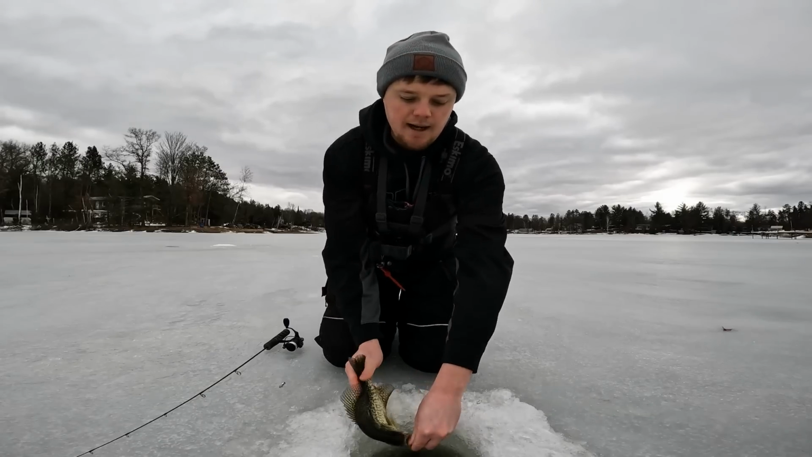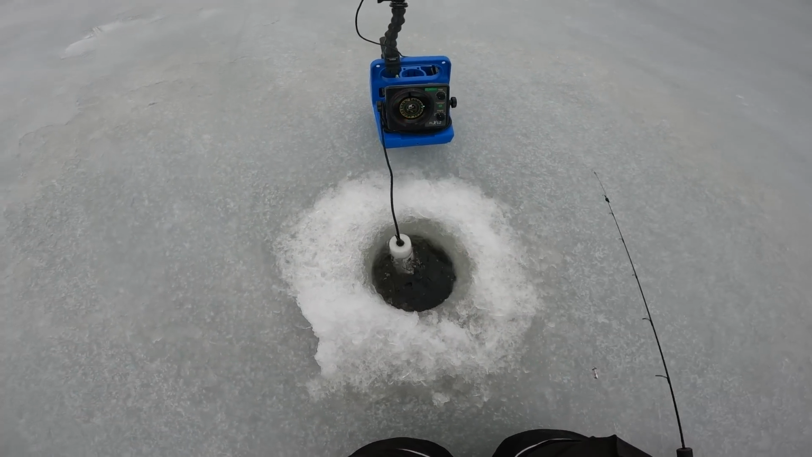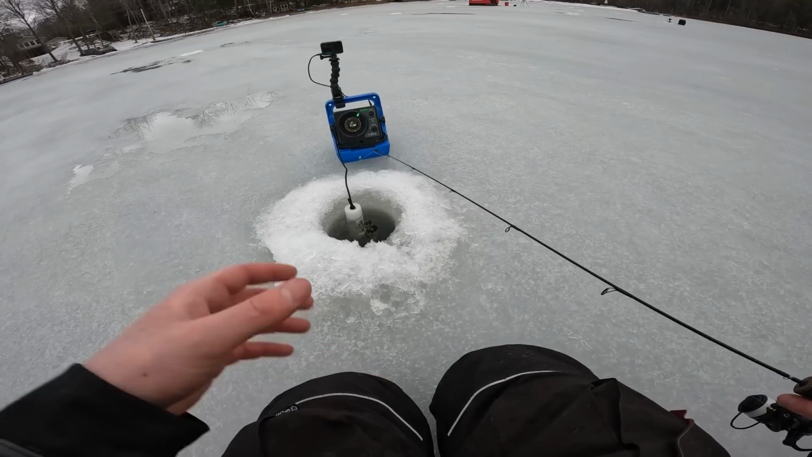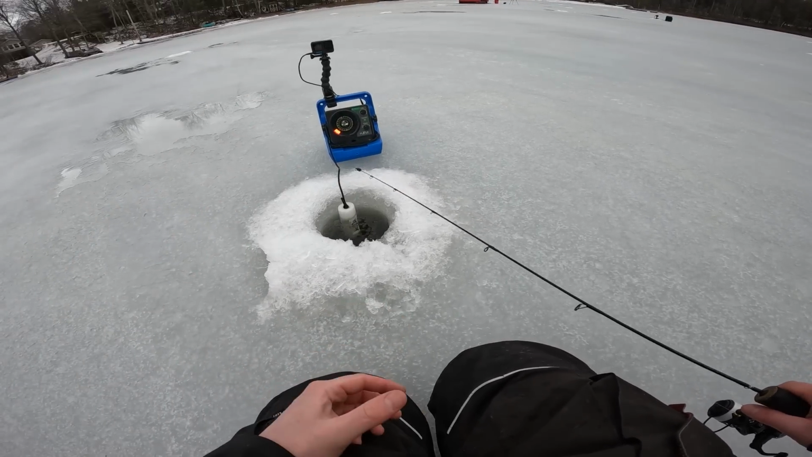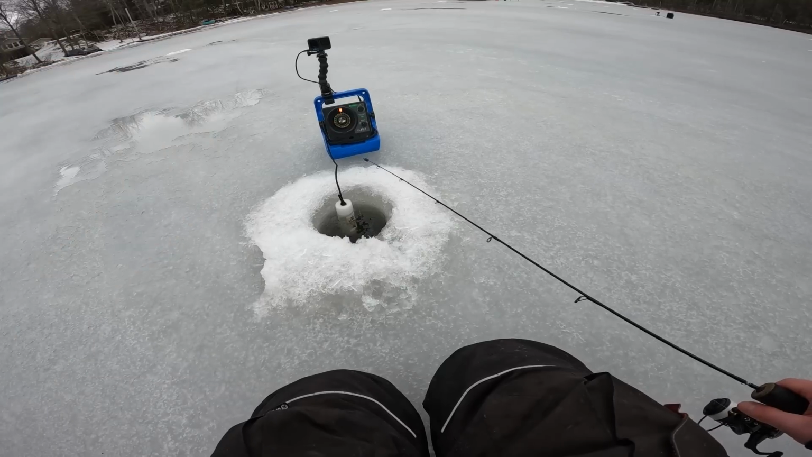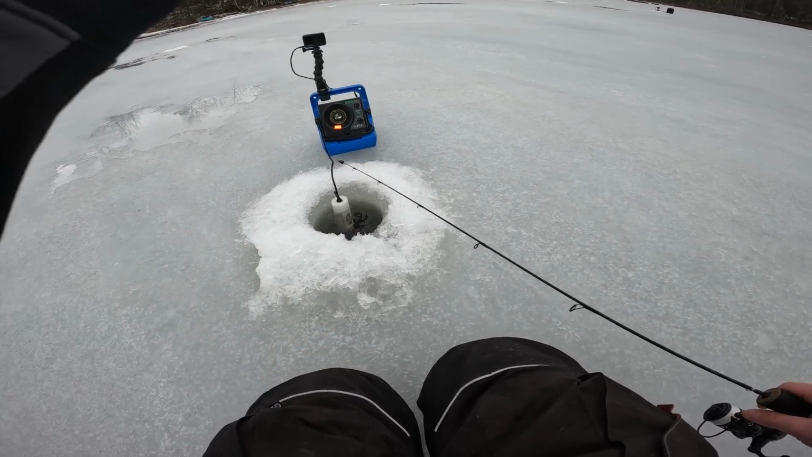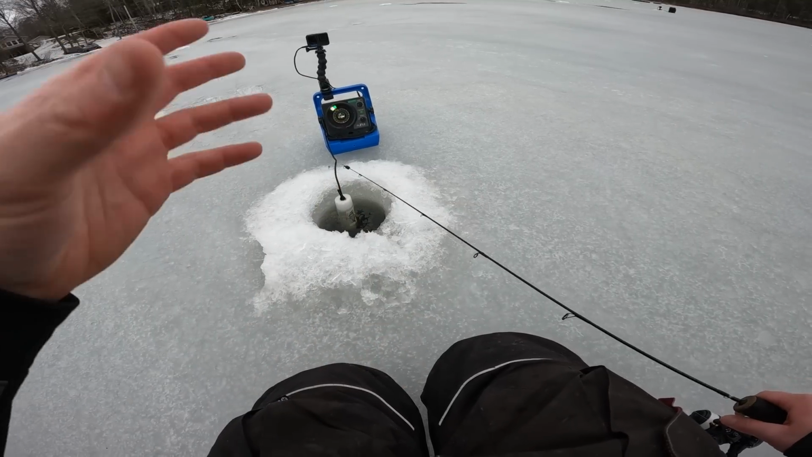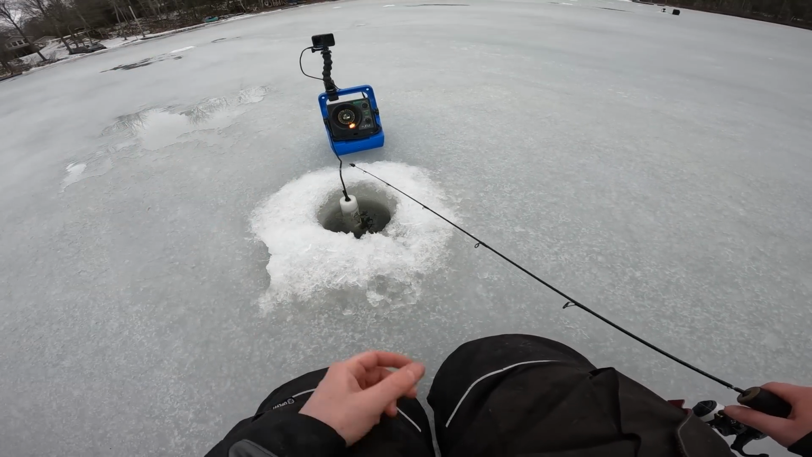So get that guy back. Peace out, dude. Oh, other way. Later. So that's a fish out of this hole. So far, both holes have produced a fish for us. And again, we did check this out on the Livescope unit before coming over here, just to know that these schools were here. So I'm probably going to reel up here, maybe go take a look at the Livescope unit just to see where these fish are moving, and then jump to the next hole and hopefully catch another fish.